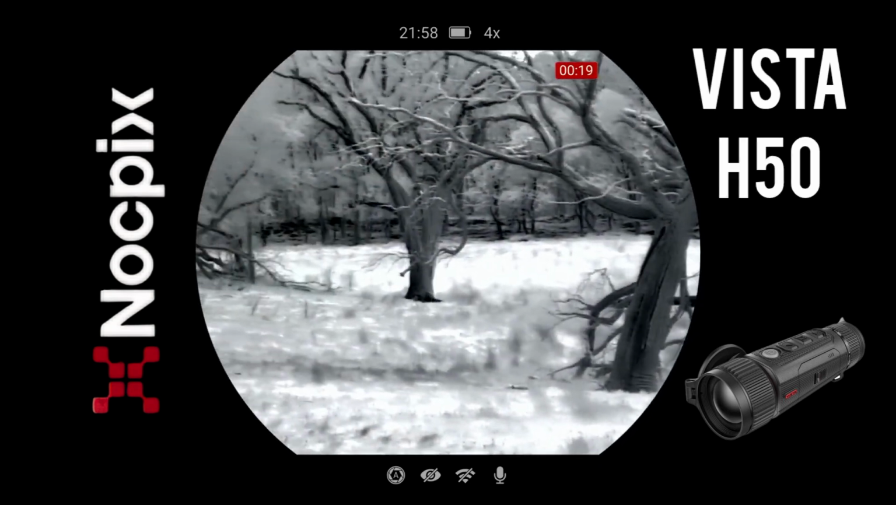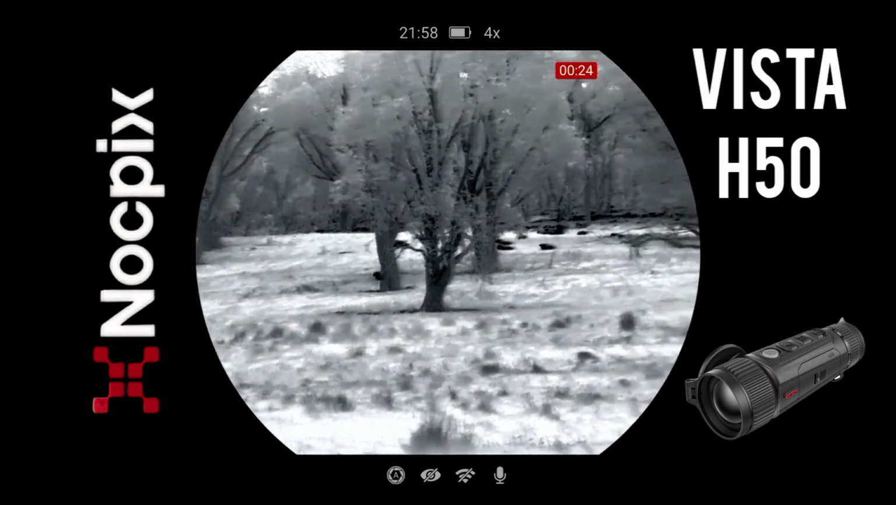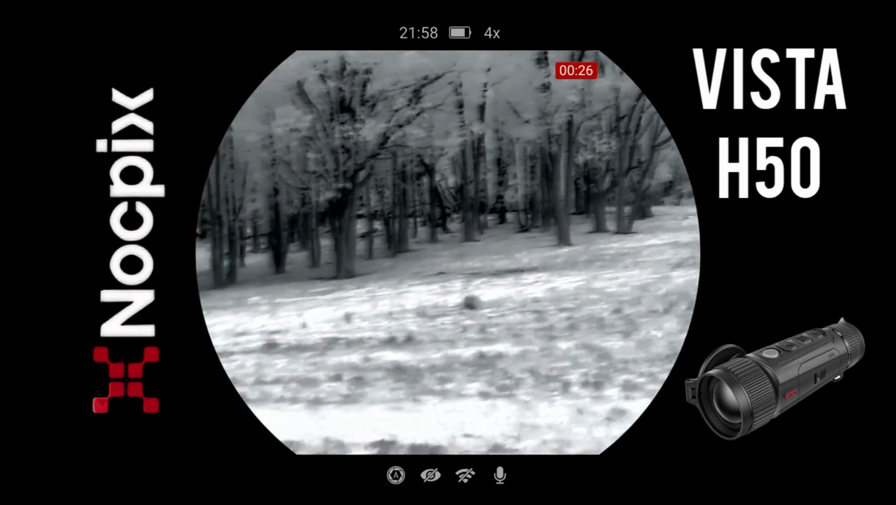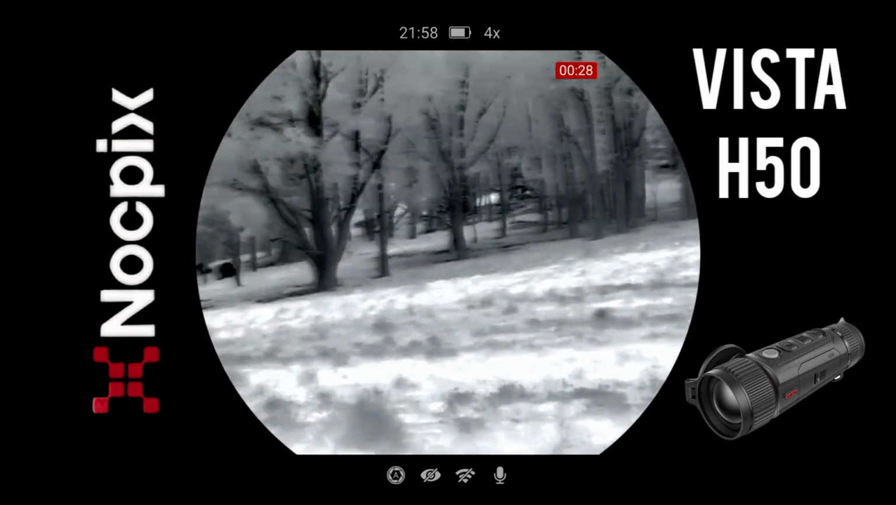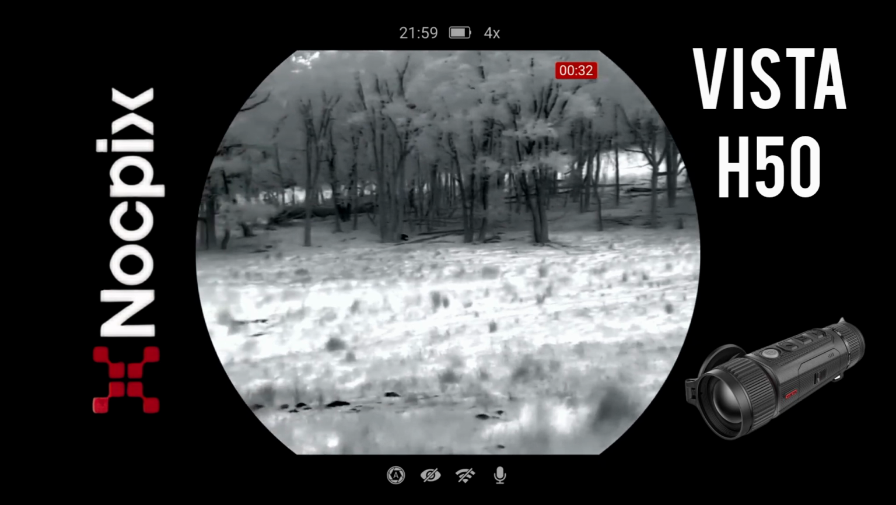So I've been scanning around for a few minutes now, and there seems to be nothing by these ewes and lambs, so I'm going to grab the rifle and get stepping. So I'm not going to do too much of this walk around filming this evening, but since I'm currently doubling back on the direction I was going, I thought I'd just take a moment to have a quick chat.